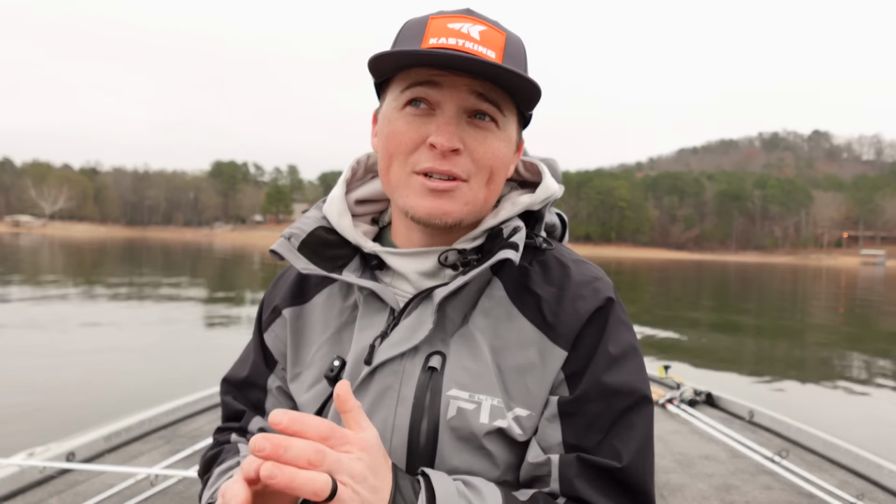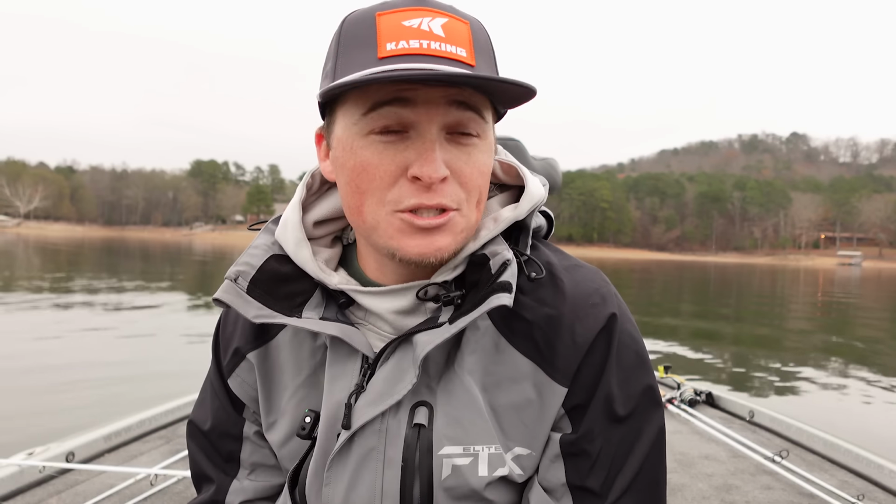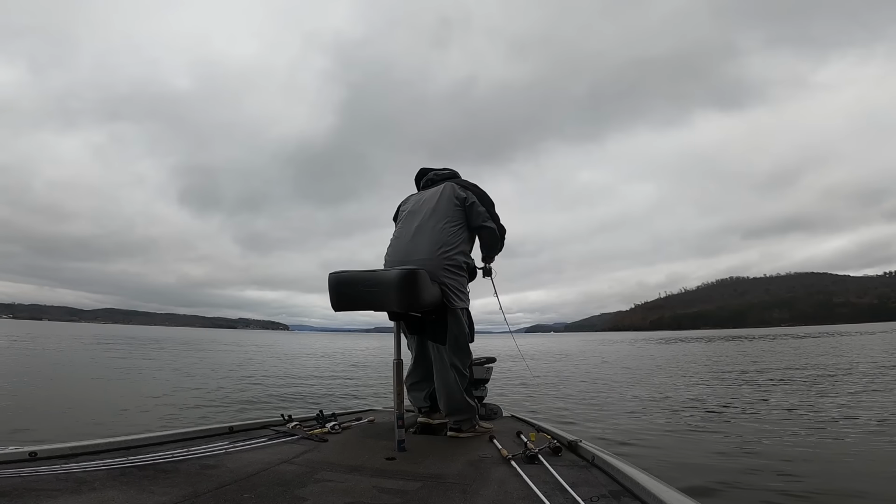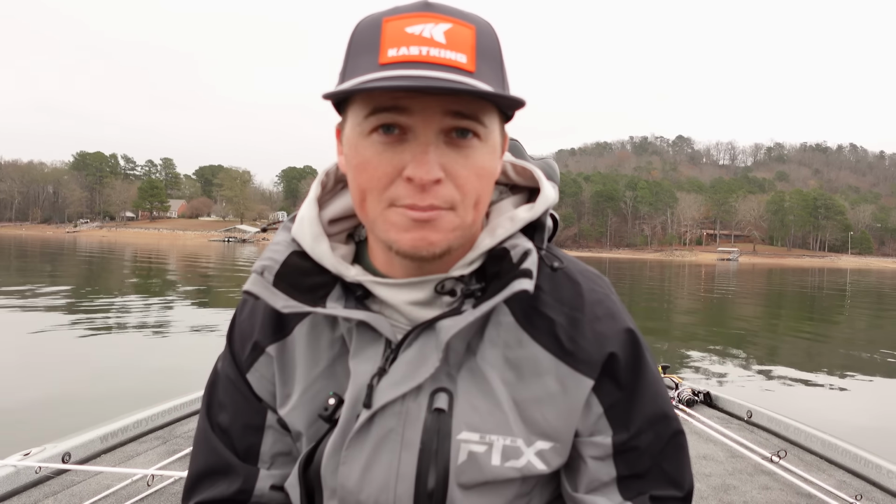Pretty much almost everything that we thought that we knew about bass and bass behavior before forward-facing sonar is pretty much a lie. Not all of it, but a vast majority of the stuff that we thought we knew about how these fish react and how they set up is definitely not true. I think if you want to be an efficient forward-facing sonar angler, you really need a complete mental reset. You really got to put away a lot of the different approaches that we used to take to bass.